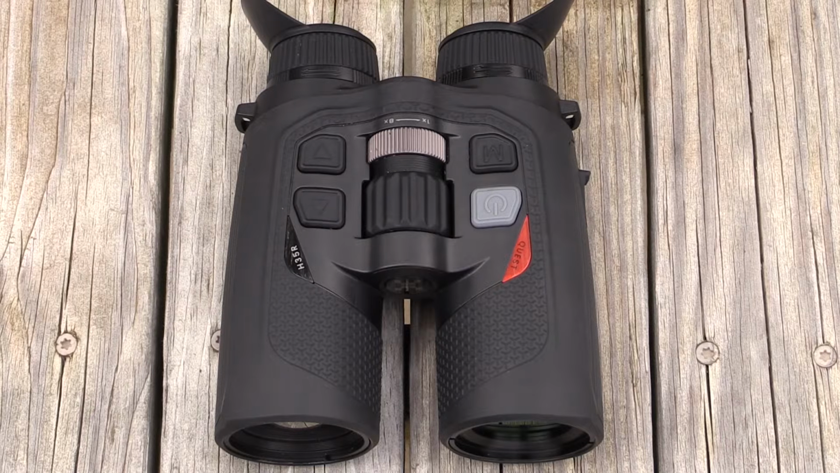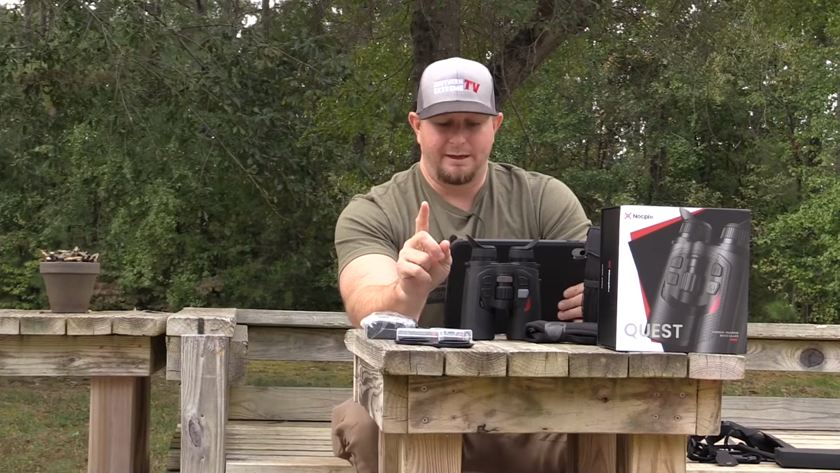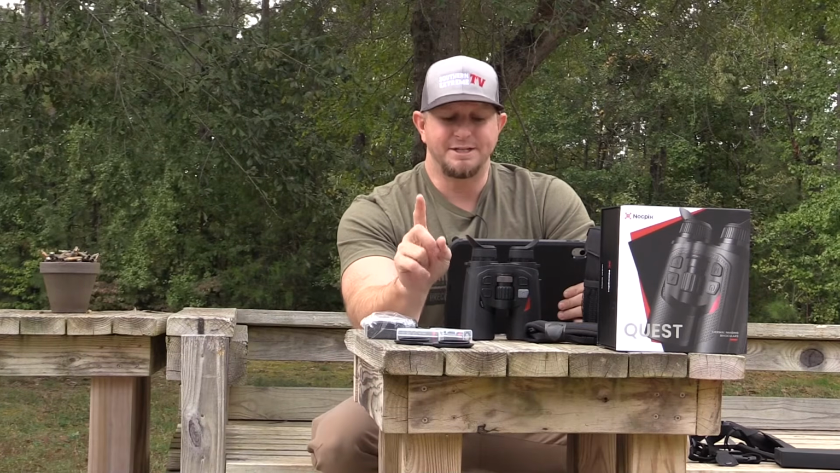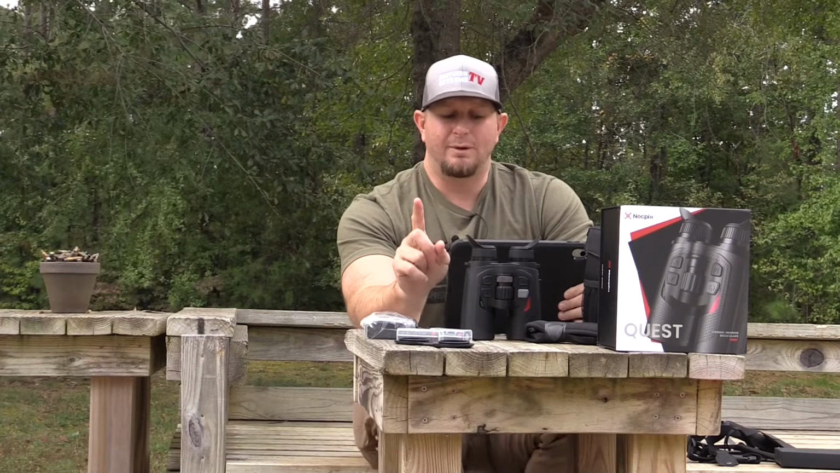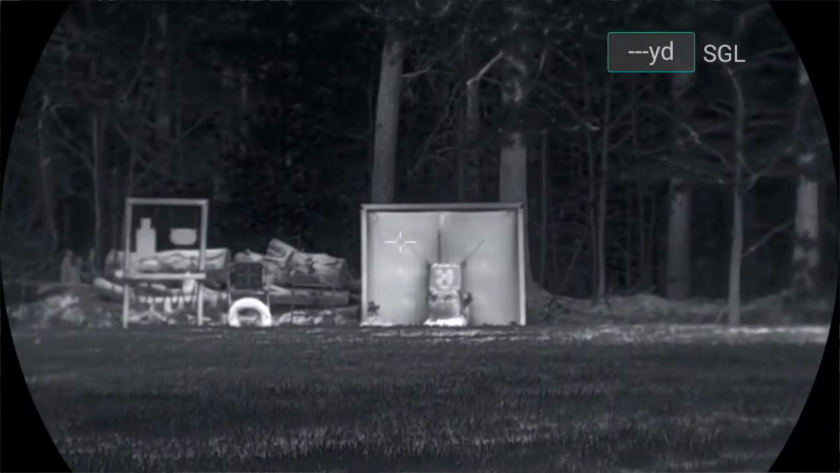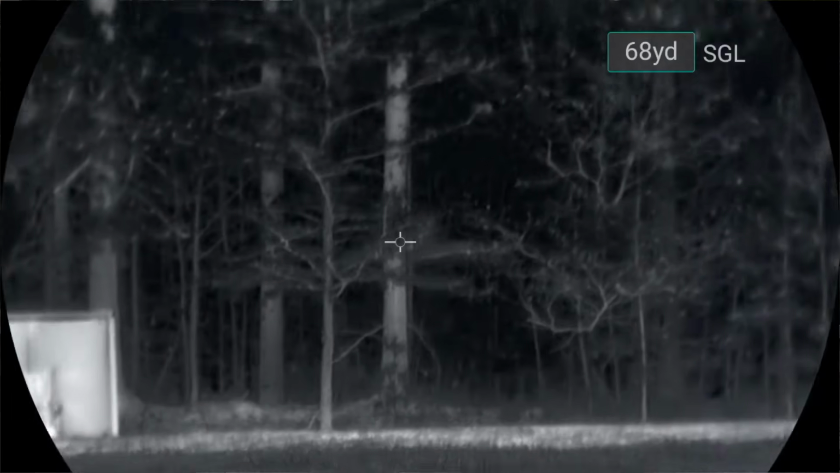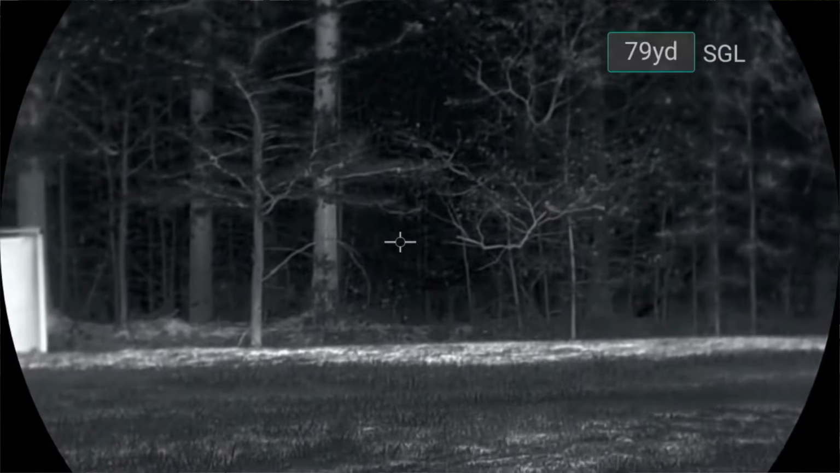Independent diopter focus, and big word here, interpupillary, probably butchered that name, adjustment for each eyepiece. And I don't know exactly what that word means, but we'll dive into what I think it means here in a minute. The sensor, so this is diving more into the thermal aspect of it. The sensor, it's a 640 resolution, which I mentioned before. It's a 640 by 512, 60 hertz refresh rate.